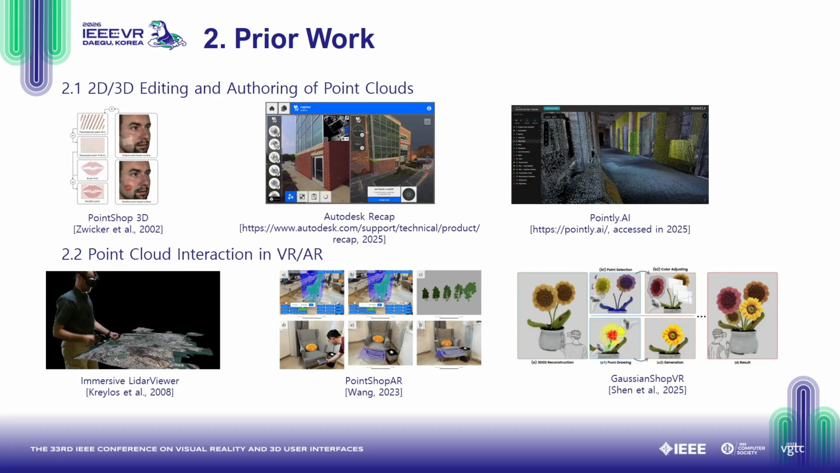Second, point cloud interaction in VR and AR. Carlos presented LiDAR Viewer, one of the first immersive visualization and analysis systems for large-scale LiDAR point clouds, but it does not support manipulation of point cloud geometry. In recent years, PointShop AR and Gaussian Shop VR offer addition, deletion, modification, and animation of immersive point clouds. However, they are limited to a relatively small size of data.